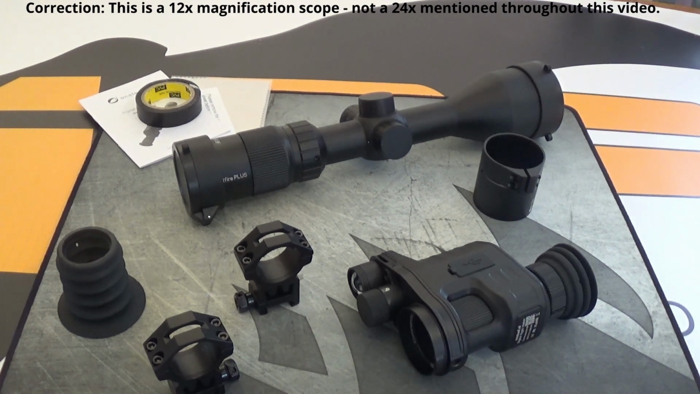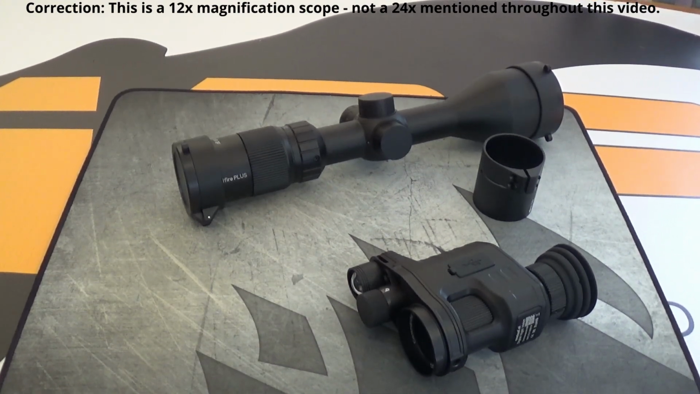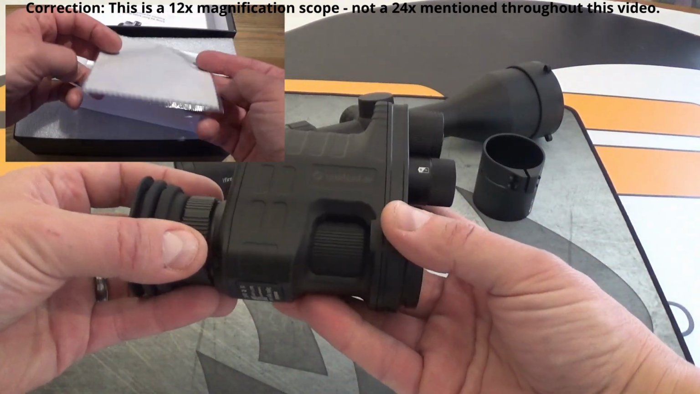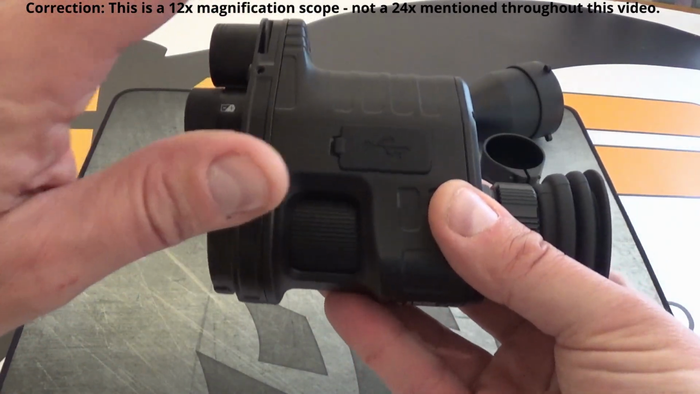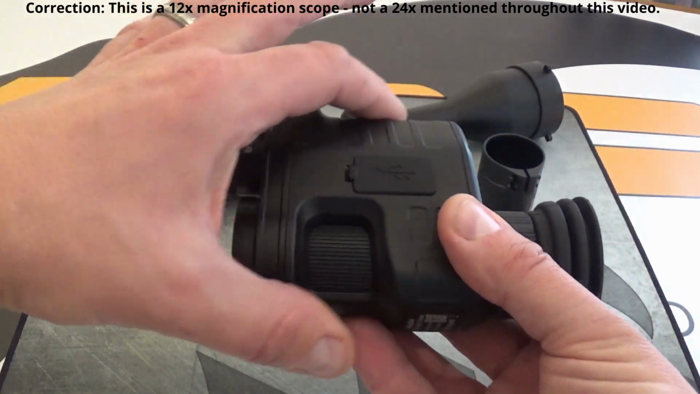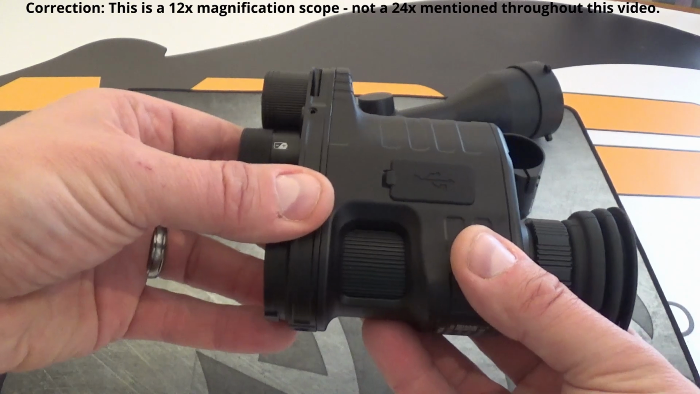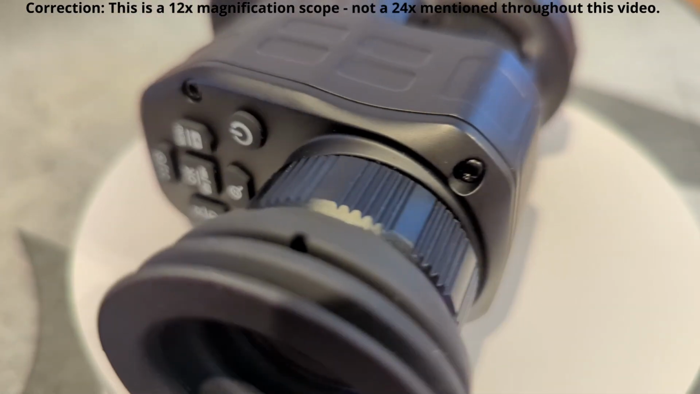So let's have a quick look at the main parts of the unit and we'll get rid of the accessories. Now if you remember, in an earlier video I did a review on the NV100 Plus. Now this unit is absolutely beautiful. These are good solid ABS plastic, aluminium flash on the front. Now the whole build and the shape here, especially with the aluminium on the front, gives it a good solid look and feel. We've got on the back a nice soft silicone eyepiece which is attached to an easy